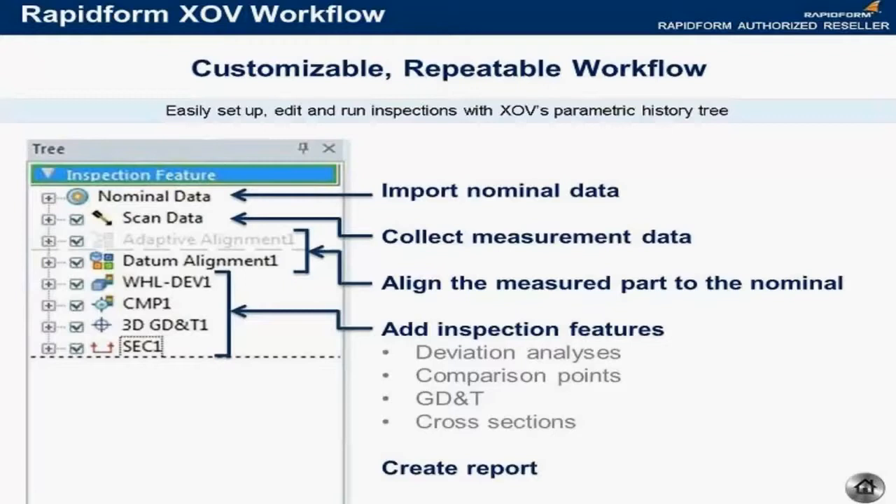So you can see here that the general process, and of course this can differ depending on what you're actually measuring, is that you import a CAD file as your nominal data, and you can see that's the very first item in the history tree there. The second step is to collect the measurement data or import a file of measurement data, and so of course that shows up as the second step.